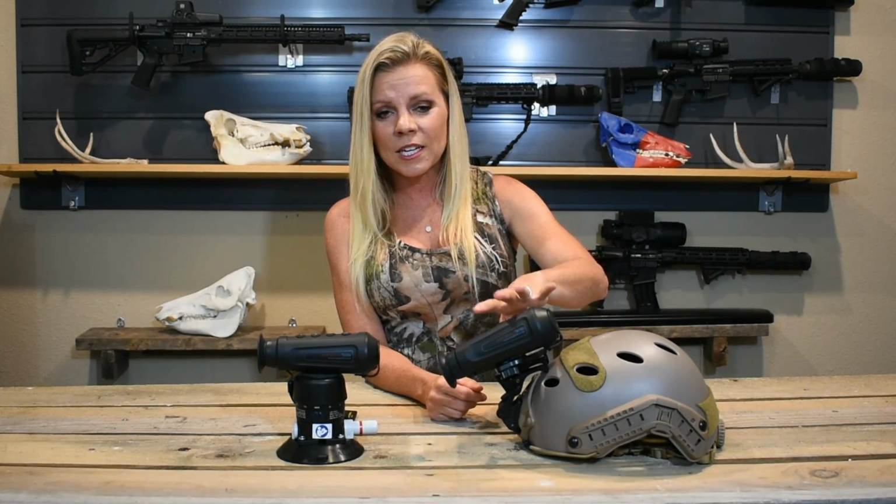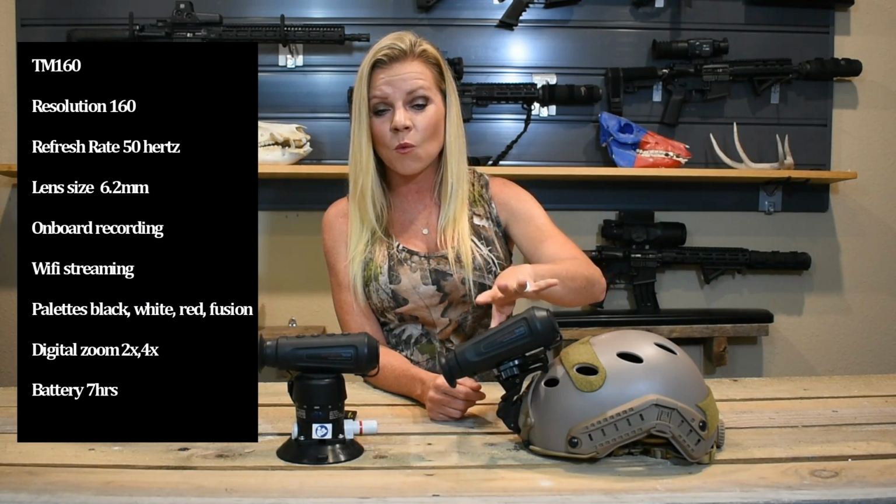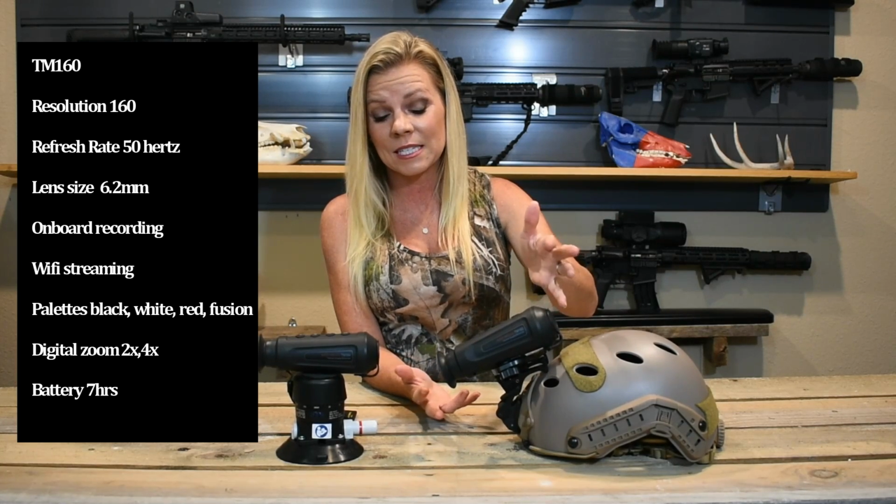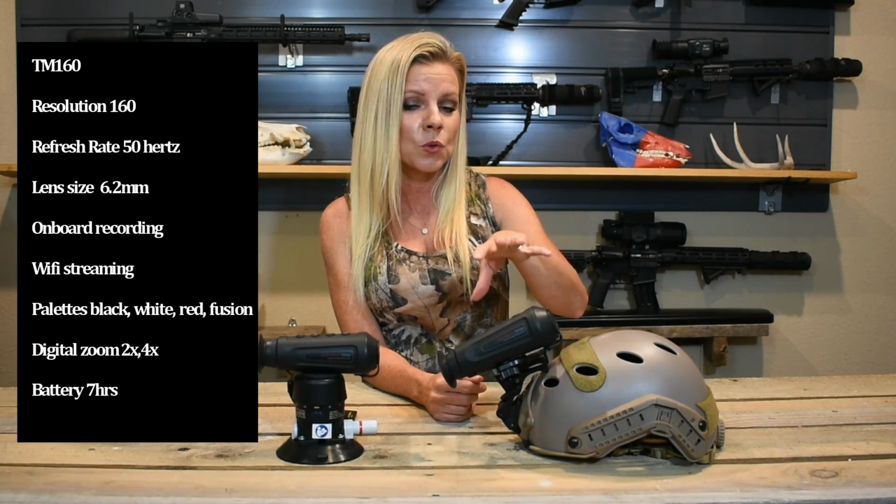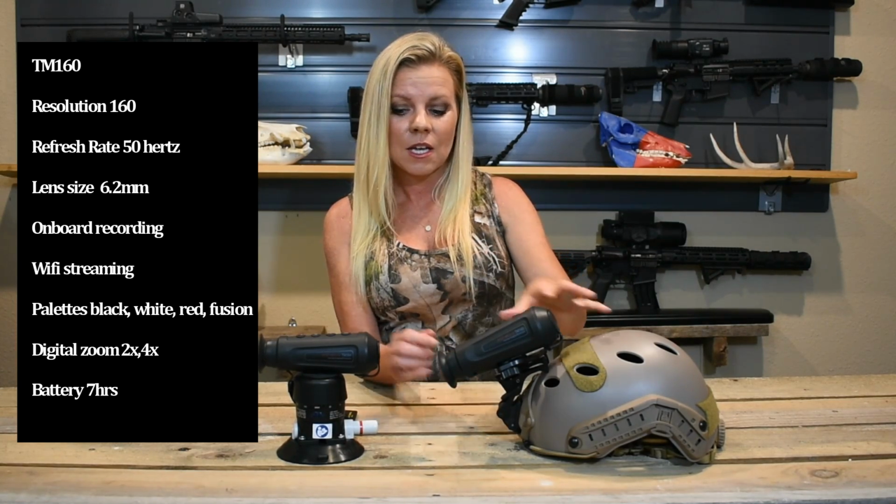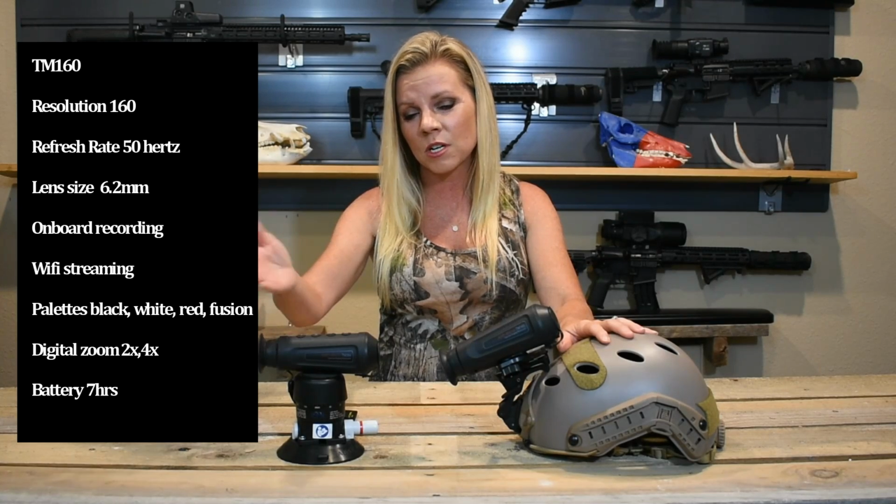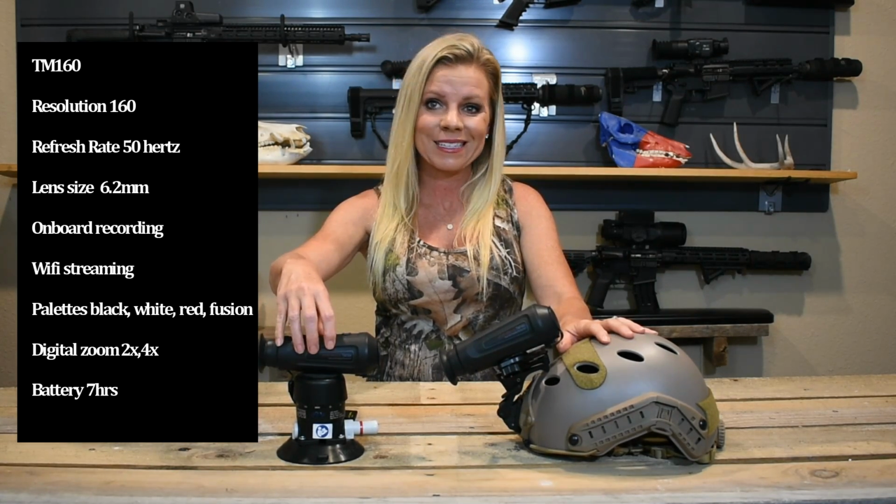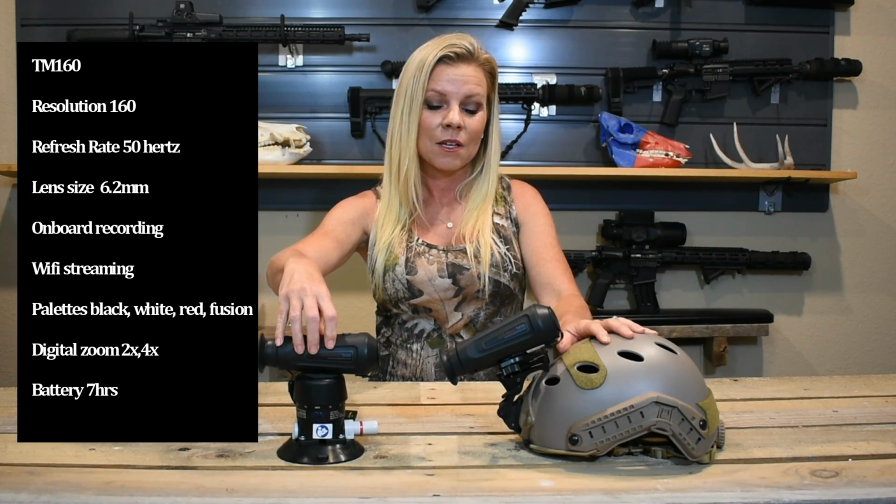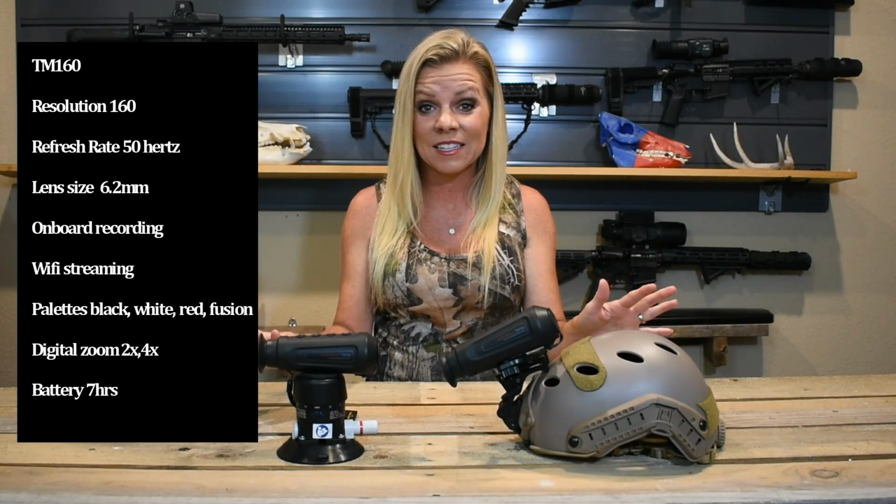So we're looking at this one here, and you have the resolution at 160, hence the name 160. It has a lens of 6.2 millimeters. Now on the TM34, you have a resolution 384, hence the name again, but the lens is actually going to be twice the size at 15 millimeters. So that's the difference. Other than that, they're exactly the same.